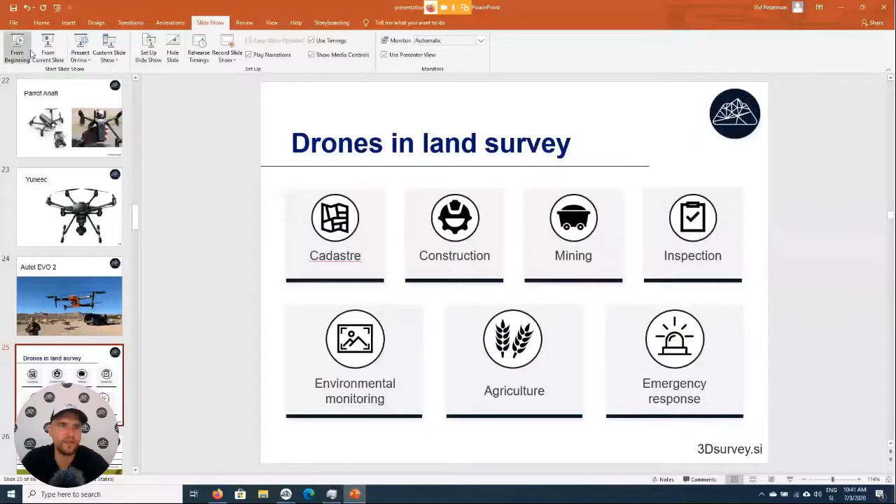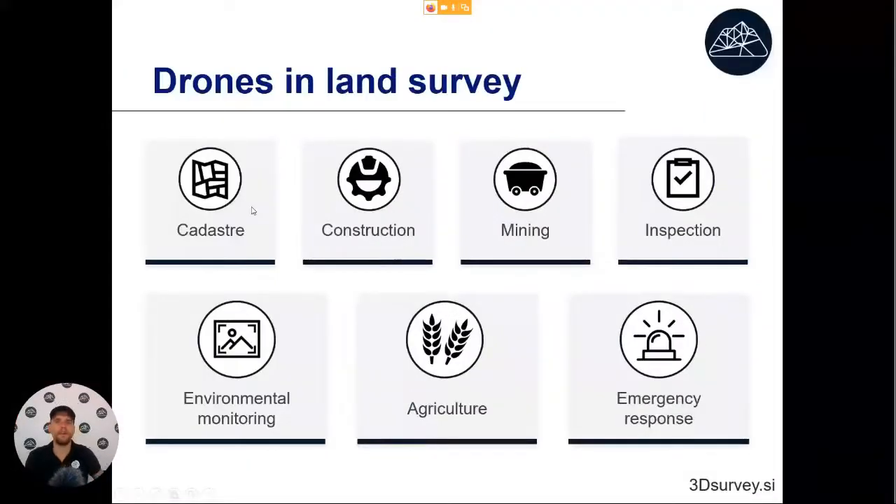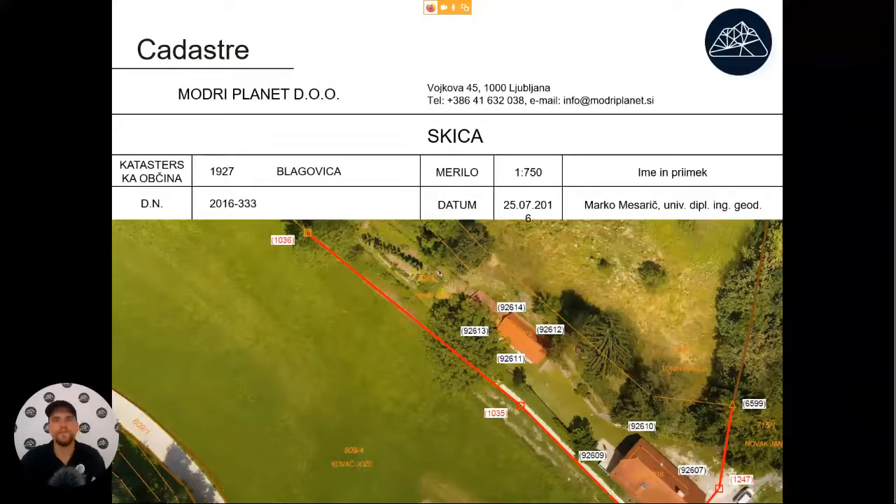Now let's talk about how we can use drones in land survey. So we'll just go quickly through this, not to waste too much time: what we can do with cadastre, how we can use them in construction, mining, an example of inspection, what we can do for environmental monitoring, agriculture, and emergency response.